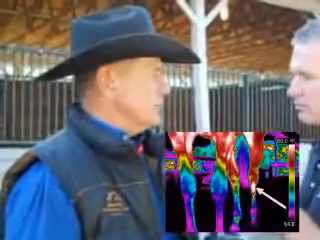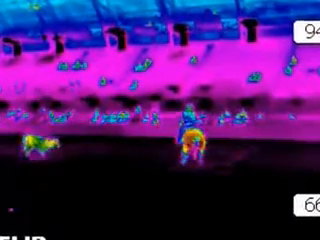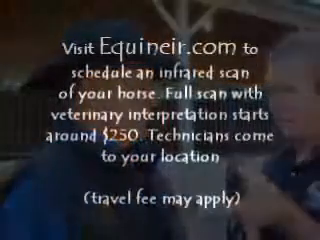Like, I keep all the ultrasounds that I have done on the horses, the X-rays, I keep all that. And so I have a good baseline. If something does go wrong with my horse, I have something to compare it to. So rather than waiting for a problem to show up, I think that's a great thing to use when problems show up. But at the same time, I think it'd be a great idea, and it's not an expensive technology to do. I mean, it wasn't very expensive to do it. It's like $250 or something.